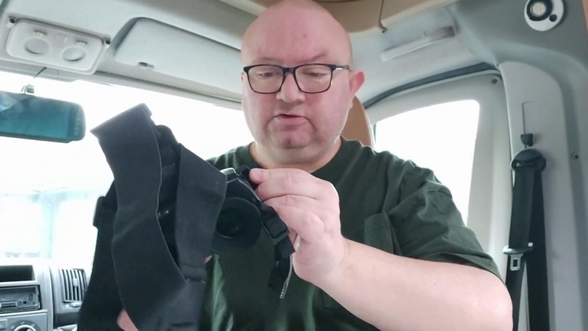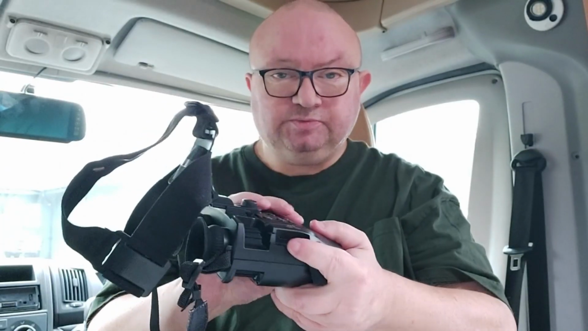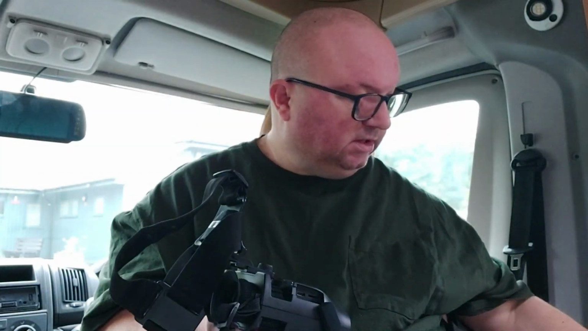You've got a really tight port there for your microSD card, and you've also got a USB-C charging point. You are allowed to transfer your videos from that port to your computer, but what I do is just take the card out and transfer it that way.